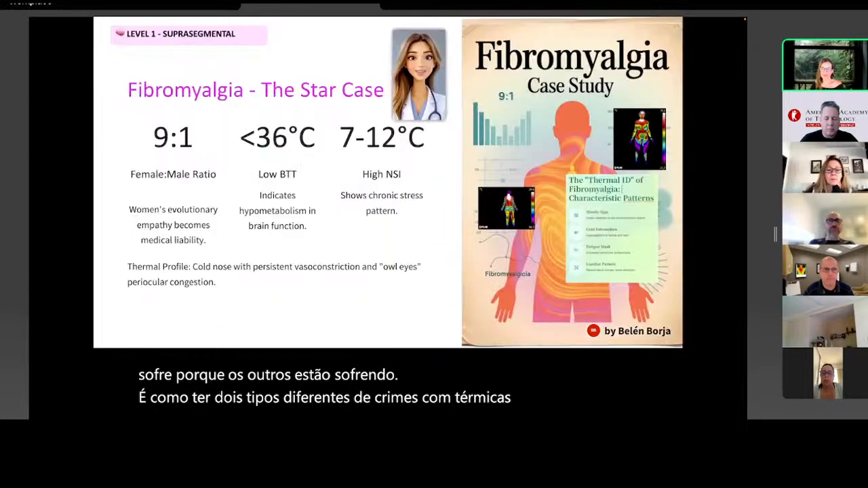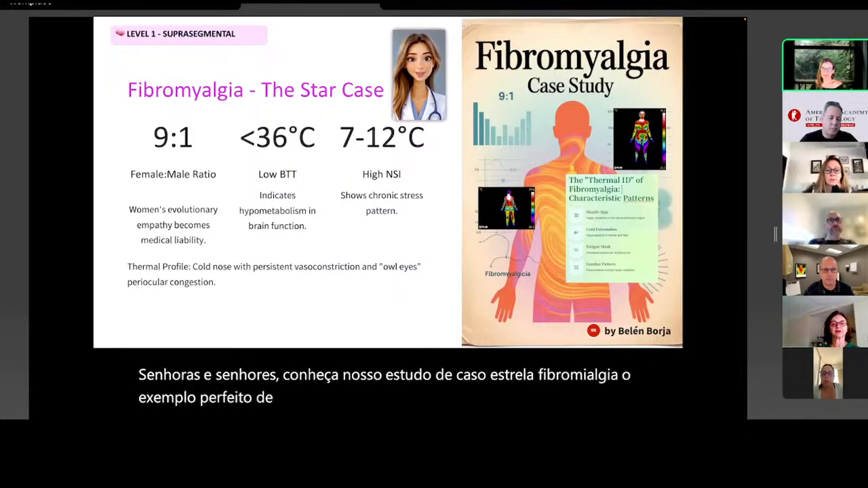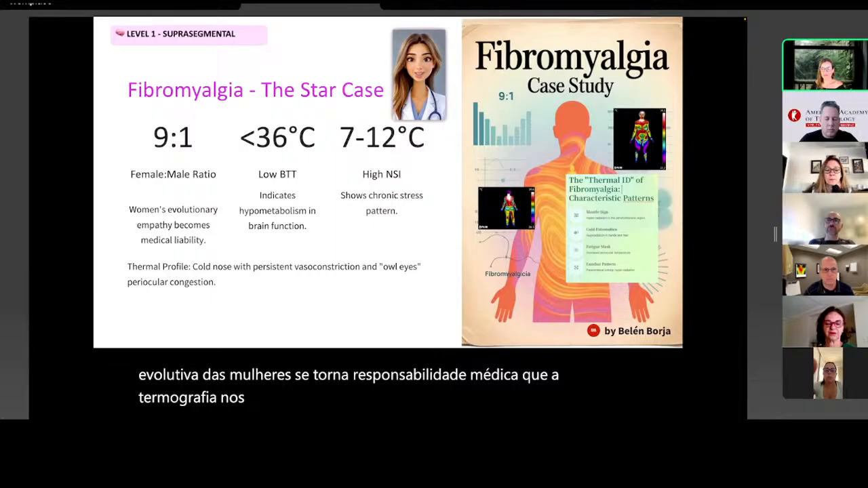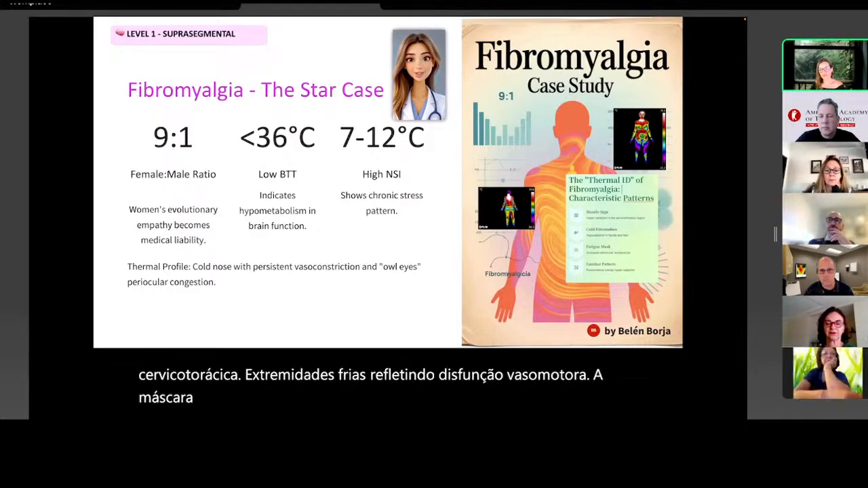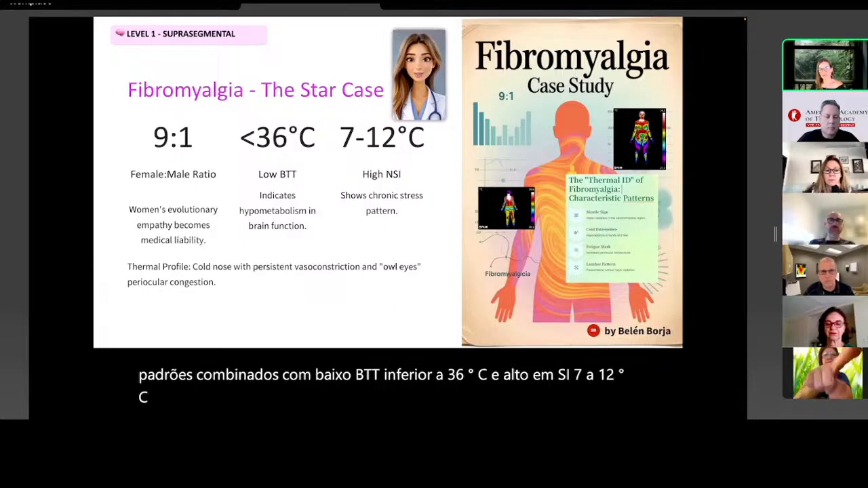Ladies and gentlemen, meet our star case study, fibromyalgia, the perfect example of how suprasegmental evaluation solves medical mysteries. The 9-to-1 female ratio reveals how women's evolutionary empathy becomes medical liability. Thermography allows us to identify what we call the thermal signature of fibromyalgia: the famous mantle sign, hyperradiation in the cervicothoracic region; cold extremities reflecting vasomotor dysfunction; the fatigue mask, periocular temperature increase related to sleep disorders; and the lumbar pattern with paravertebral hyperradiation. These patterns, combined with low BTT, less than 36 degrees Celsius, and high NSI, 7 to 12 degrees Celsius, paint the complete thermographic picture of this syndrome.